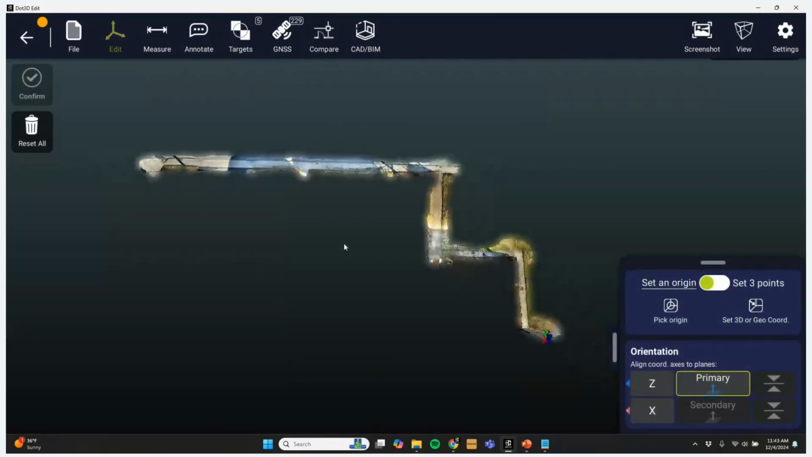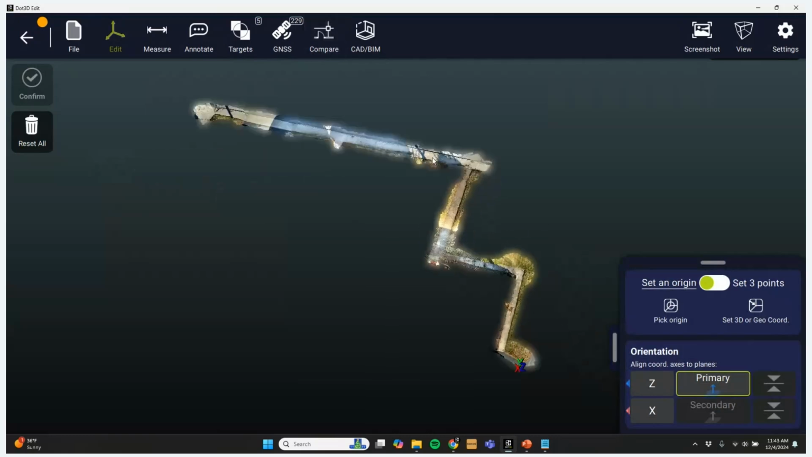The design comparison feature is back and available right here. I do not have a 3D model of this stretch of sidewalk, so I'm not going to show that here today, but that's where you can find it.